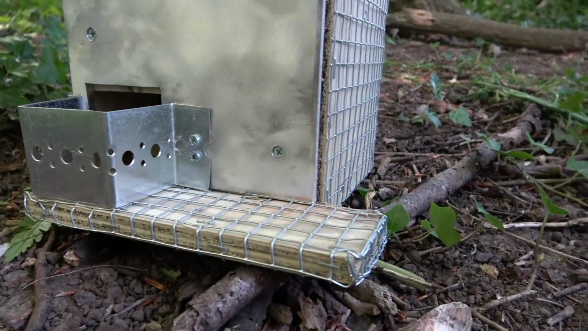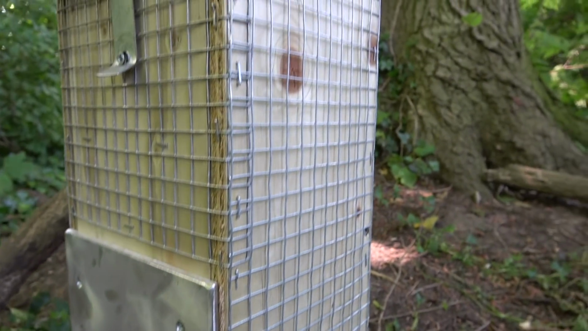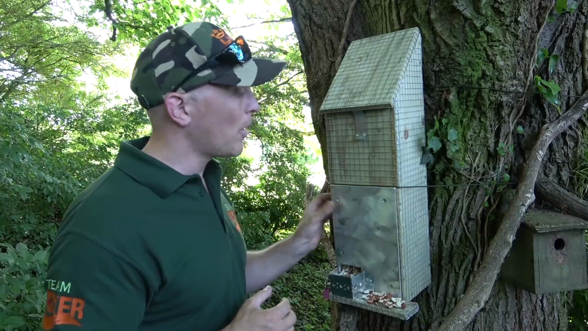Speaking of which, this feed trough is made out of some pretty tough metal and has been well and truly bolted in place. So once again, unlike wooden feeders, it's not going to get gnawed away. It should be able to withstand the test of time quite well.